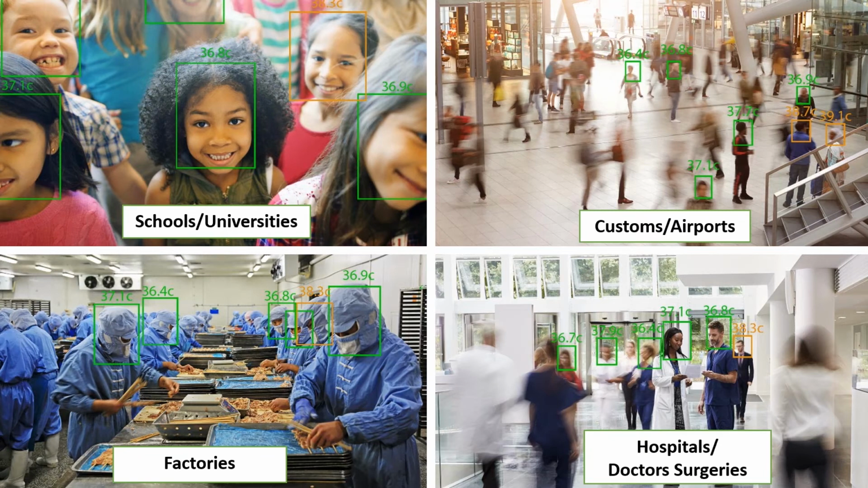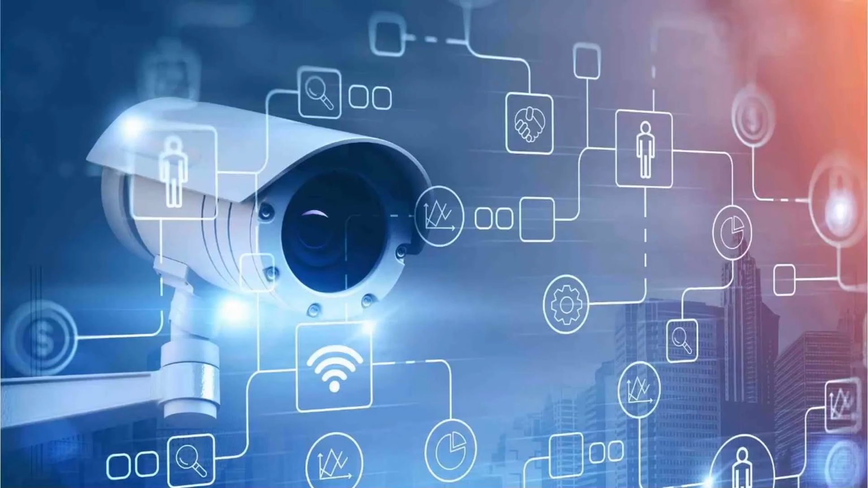I think we can all agree that who's going to take care of us if the doctors and nurses and everybody else gets sick? So a great solution for them. I mean, you can't stop sick people coming to a hospital or a doctor's surgery, but you can maybe make sure that they sit further away from each other, or make sure that you wear the appropriate PPE when you're examining them. So a good early warning system for hospitals and doctors there.